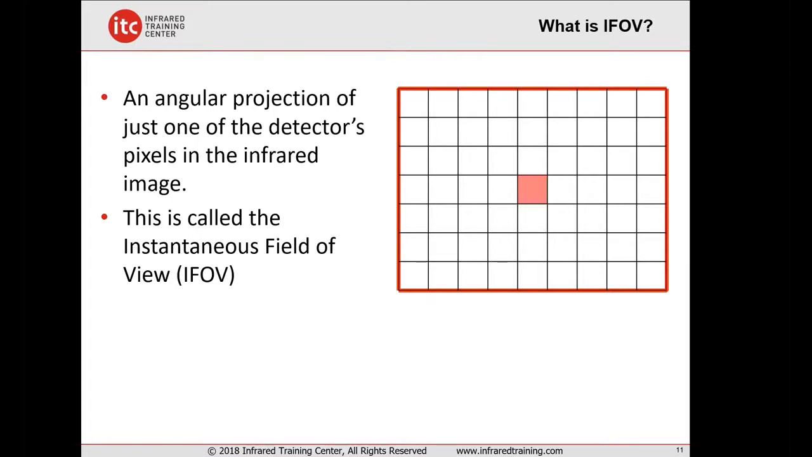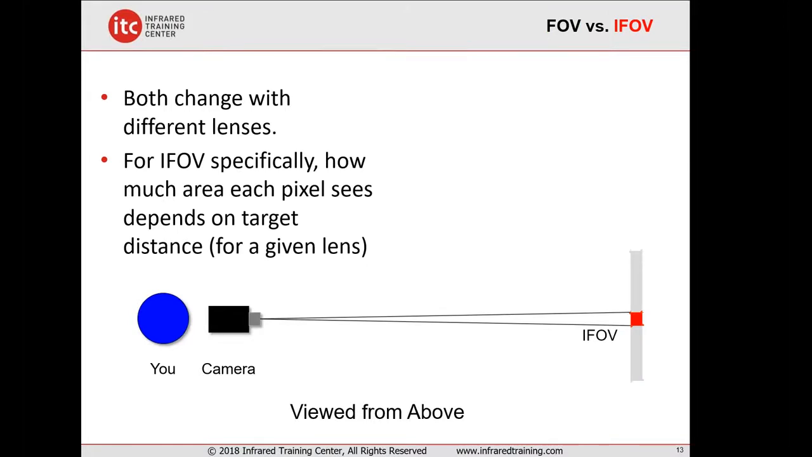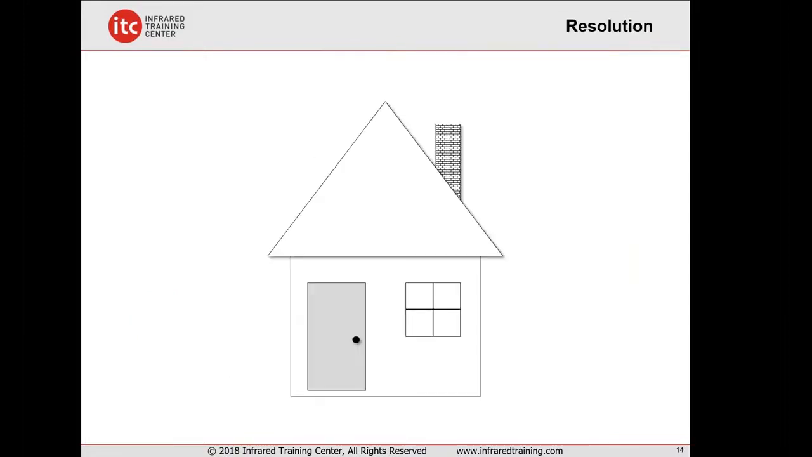The instantaneous field of view, or what's called the IFOV, is the projected size of what one pixel is seeing within the overall field of view. And that's that red square there in the center. What's one pixel picking up? What's it detecting? Well, can we see it? So if the field of view is the entire 25 degrees, the IFOV is what that one pixel is seeing. So depending on how many detectors you have, obviously you're going to be seeing different sized spots within the target. Both change with the lens.